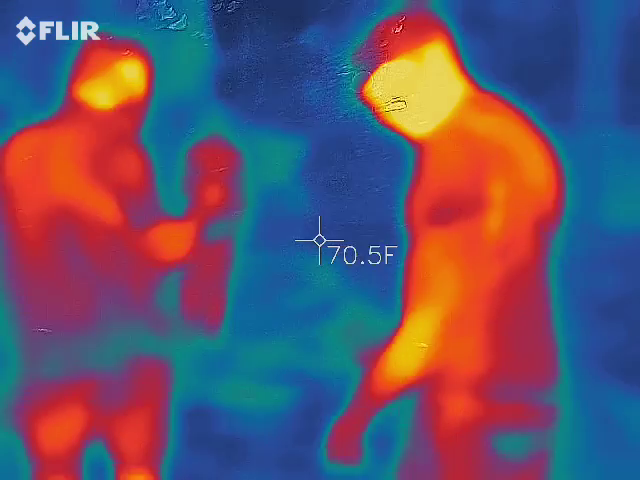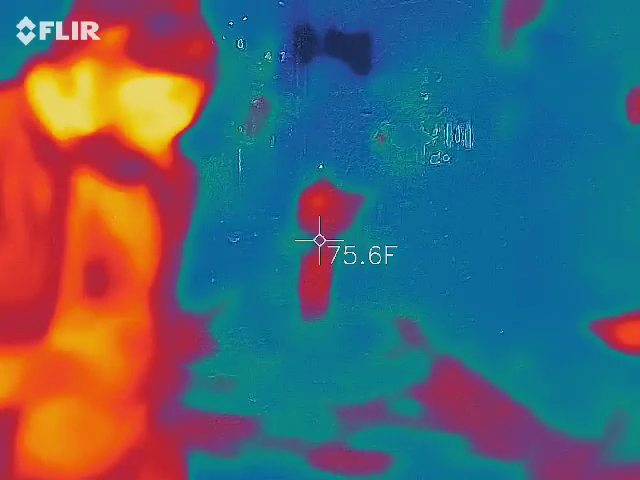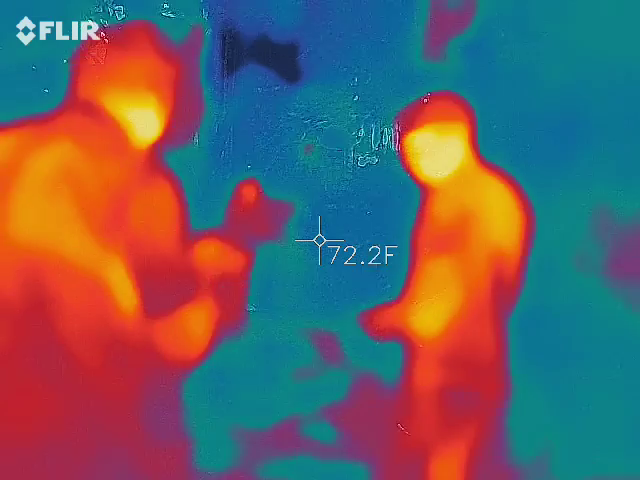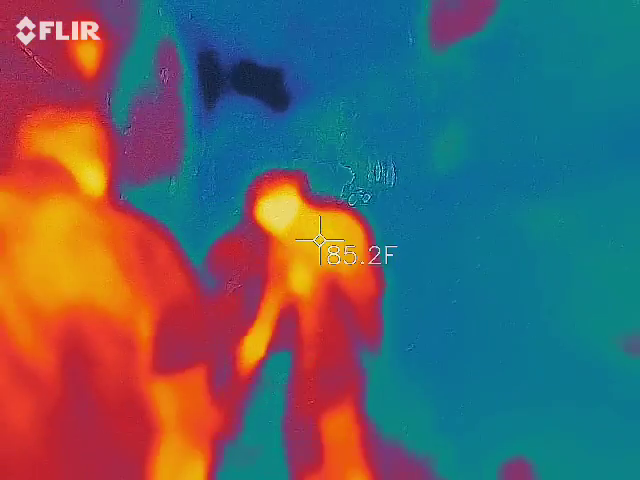A couple fingerprints here. You can actually see it on there. Yep. Is actually stopping at number 2, number 3, number 4. Yeah, I don't understand why there's a purple corner.